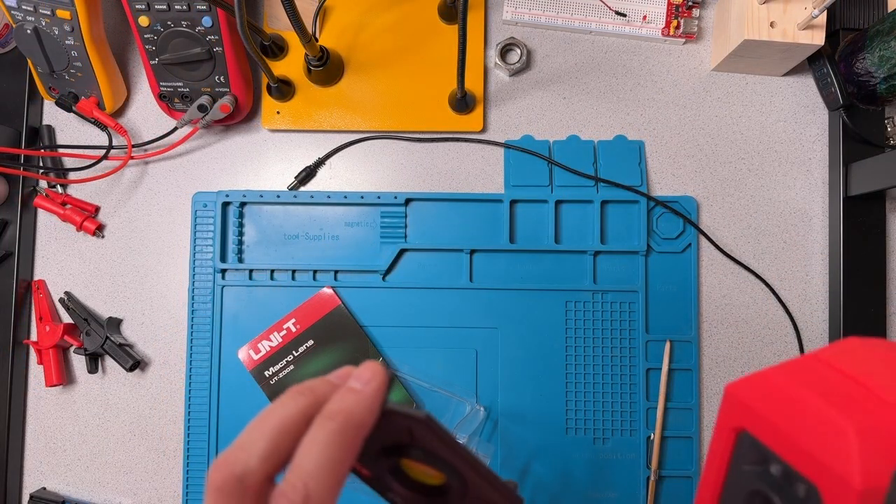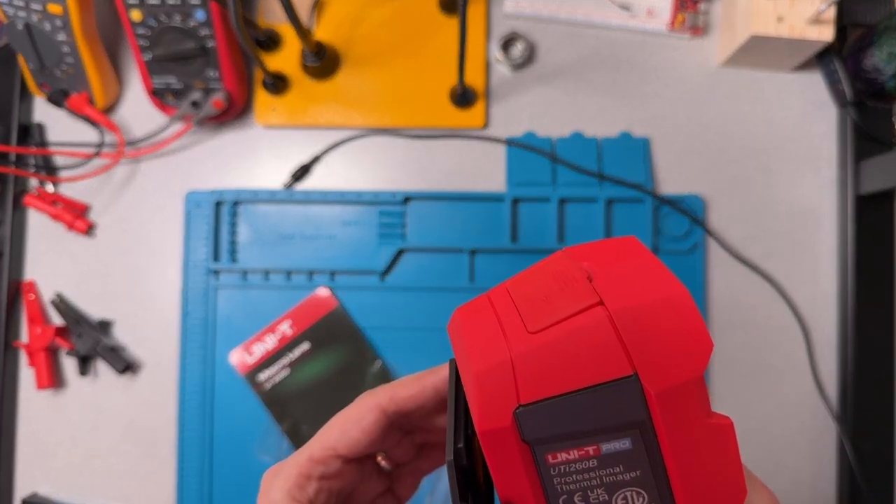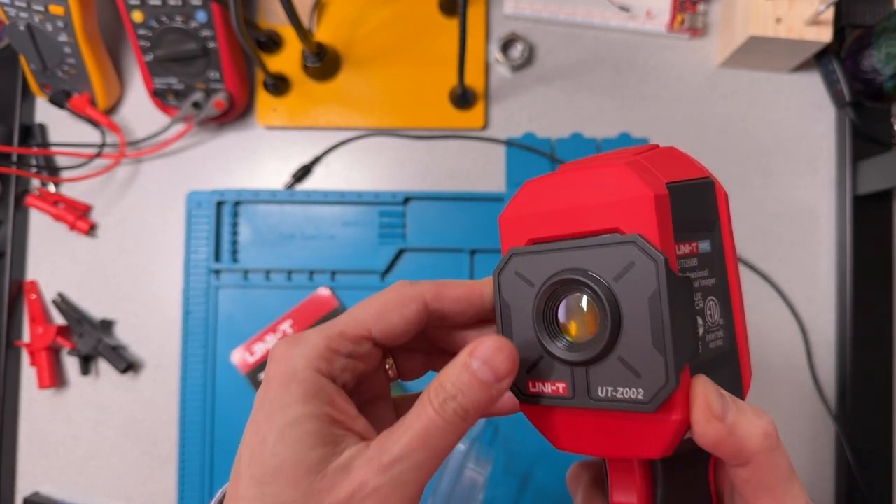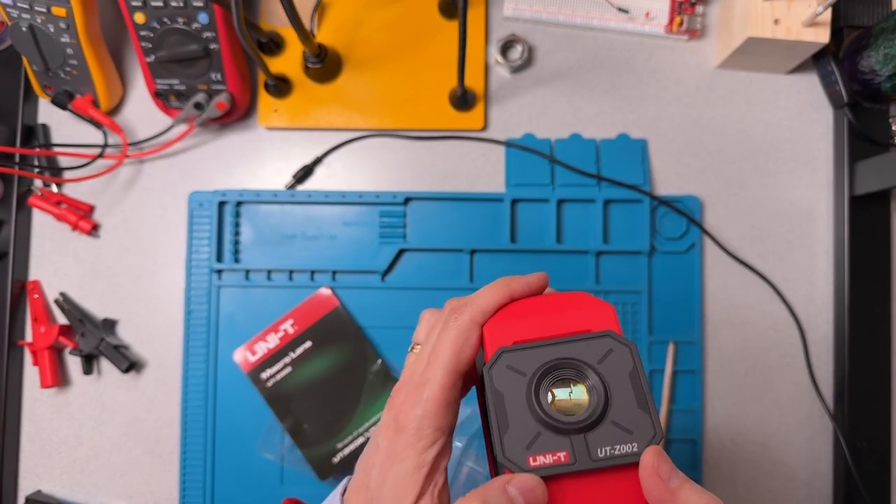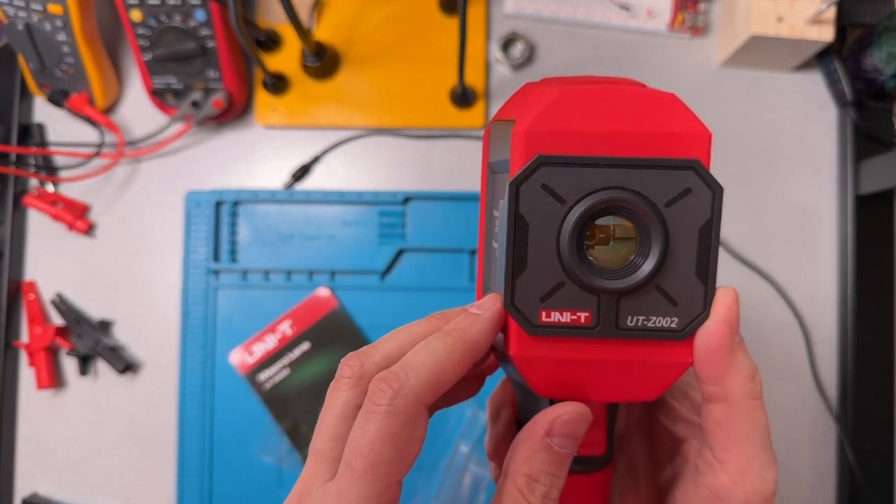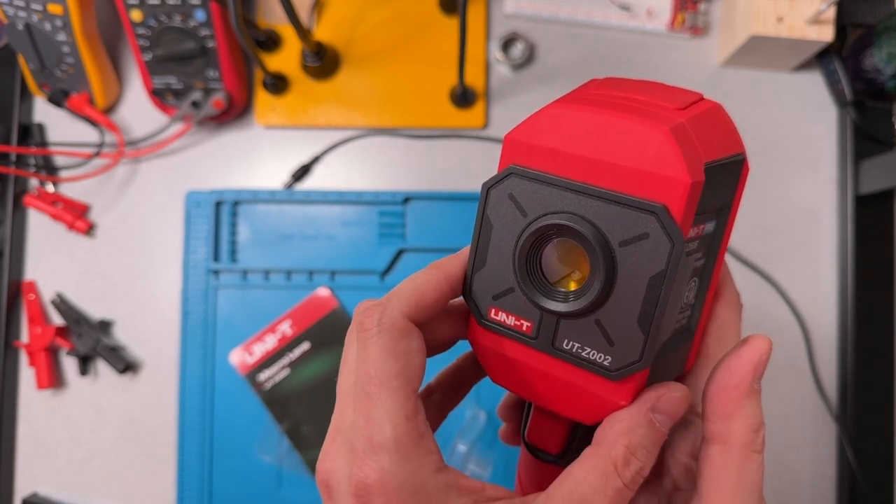Let's now put the macro lens on the camera. We need to make sure to line that up properly. There we go. That covers the whole area in the front.